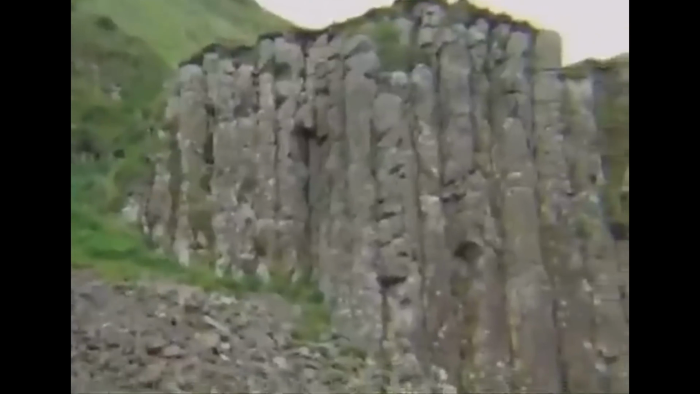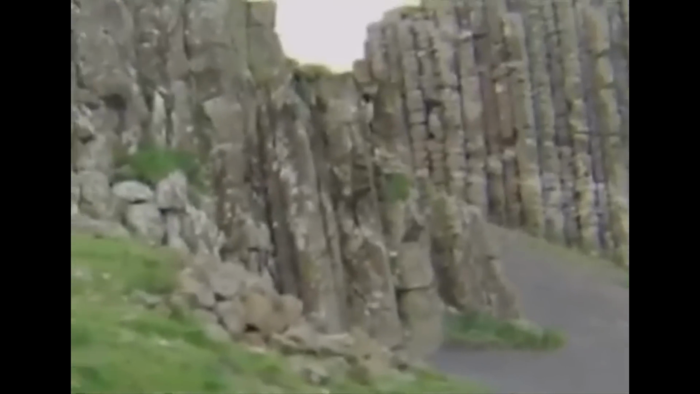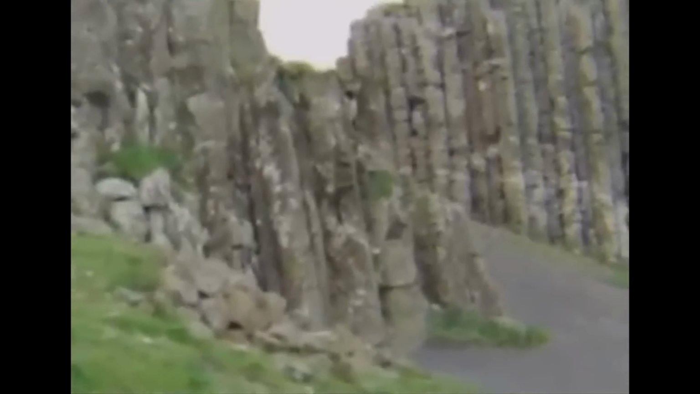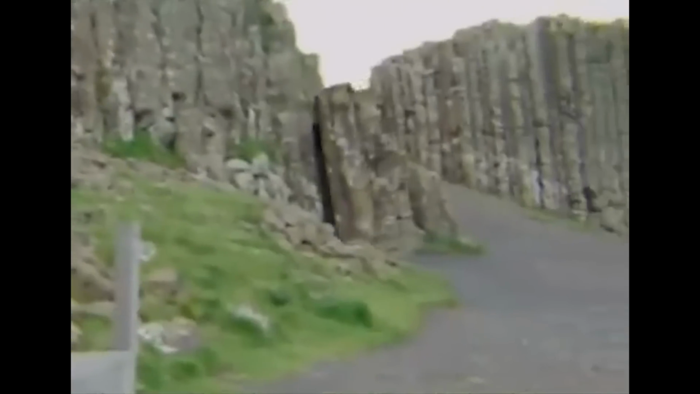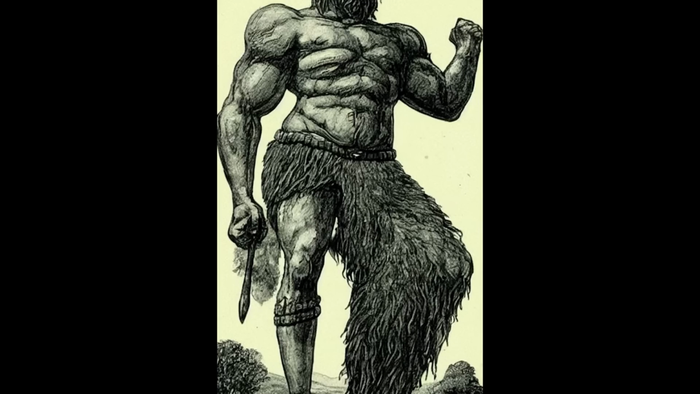In the following clip, we can see a rock hinge to other rocks, moving as though it is closing a door. Whether the rock moved on its own, or was moved by a creature closing its door, remains a mystery. It could be a phenomenon that has been happening on our planet without our knowledge of its existence. Some people have attributed the massive door to the mythical giant Finn McCool, a giant that is well known in Irish folktales.